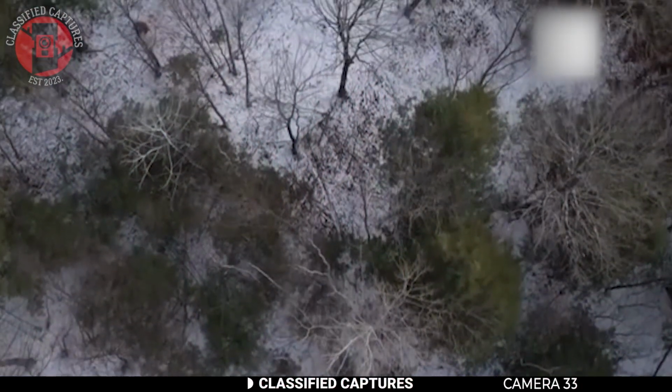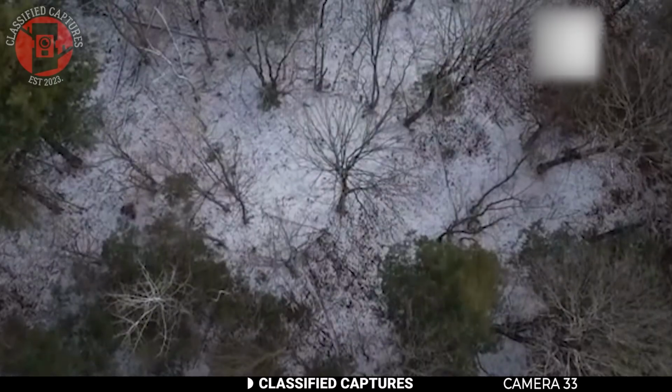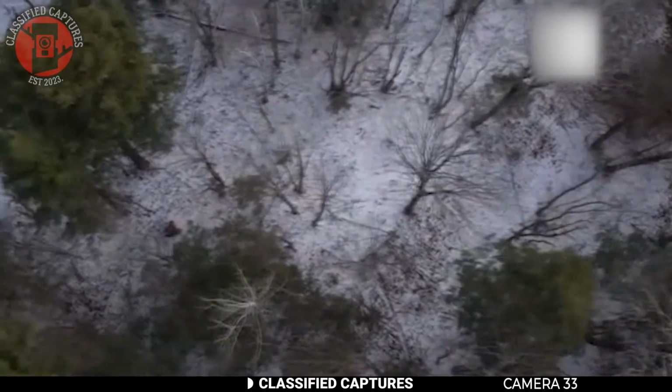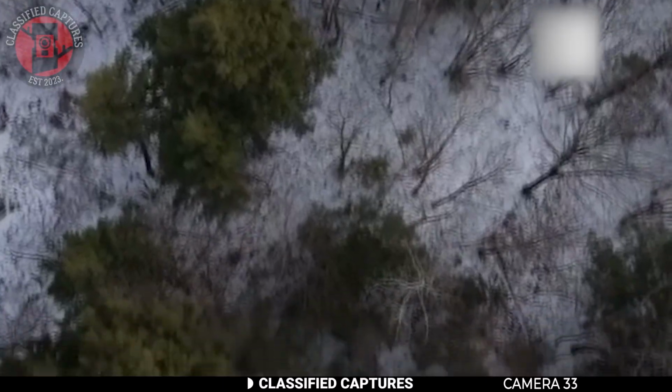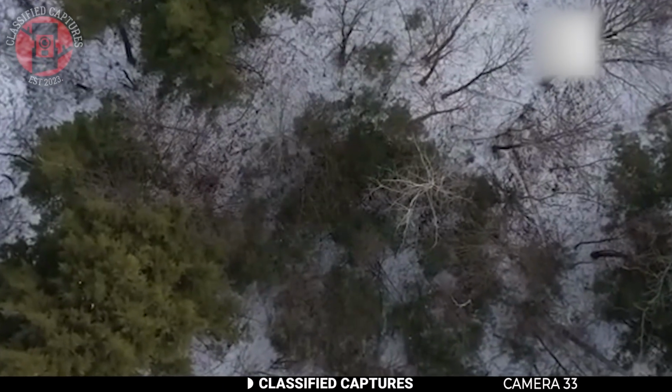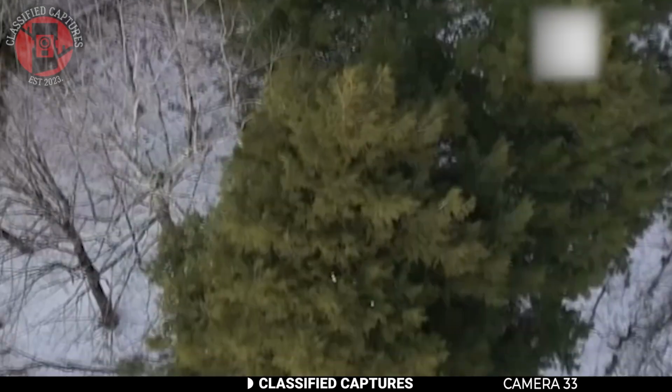Let's revisit a piece of footage that gained widespread attention back in 2024. A carpenter was using a drone to survey a wooded area, hoping to spot a mother bear that he had been tracking. However, instead of the bear, the drone captured something far more astonishing: this gigantic creature.